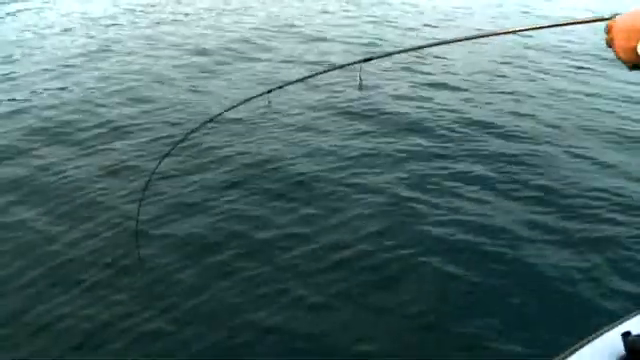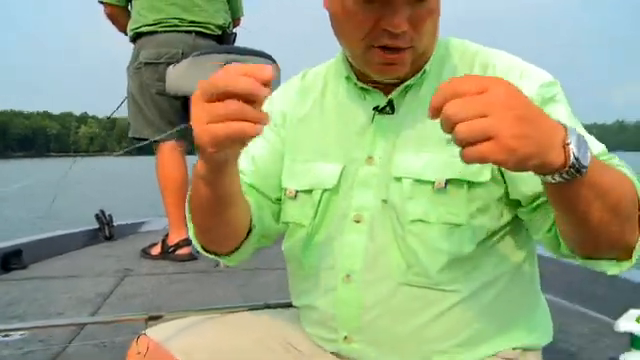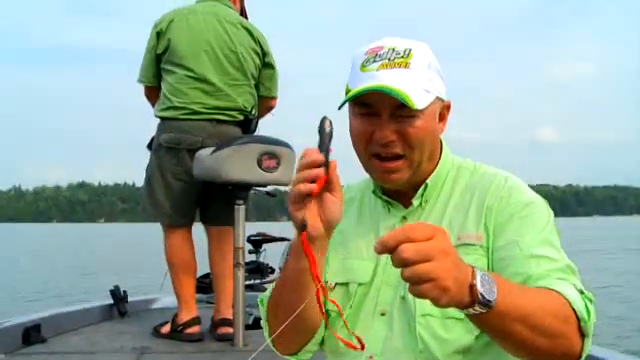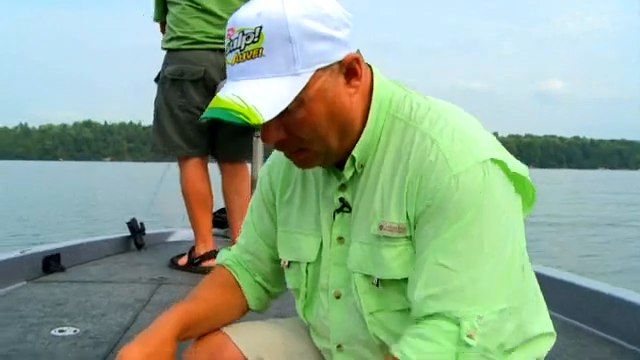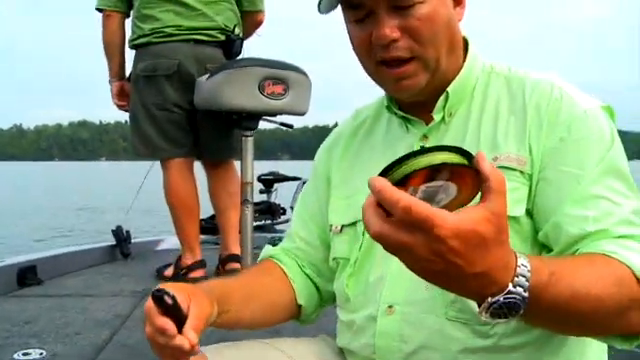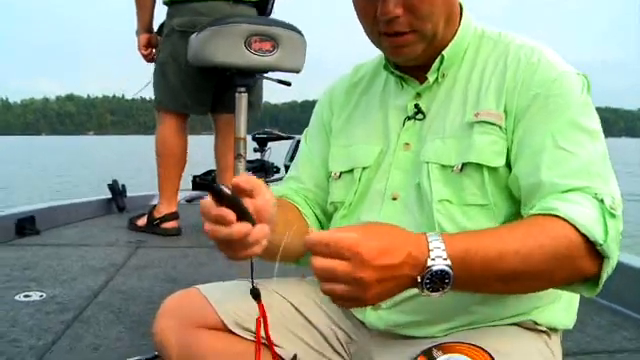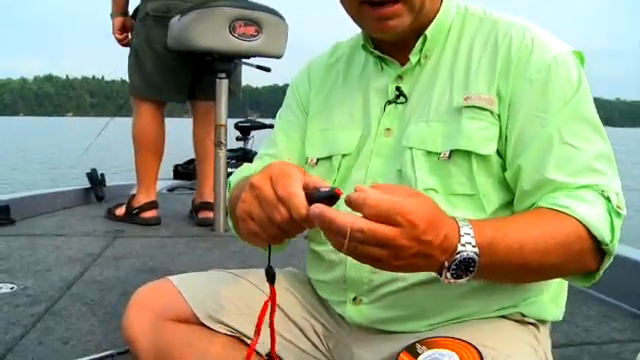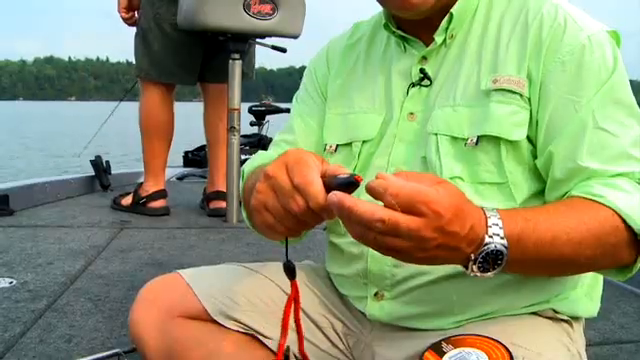Another thing that we're doing is using trilene fluorocarbon, which is invisible under the water, and it has very low stretch, tied on as a leader. And one of the cool things that they've got now is this hot line cutter, and this little tool from Berkeley cuts either braided or fused line like spider wire or fire line or any of the braids out there, and you can just cut it like this, and you see how it melts the ends. Really cool device.